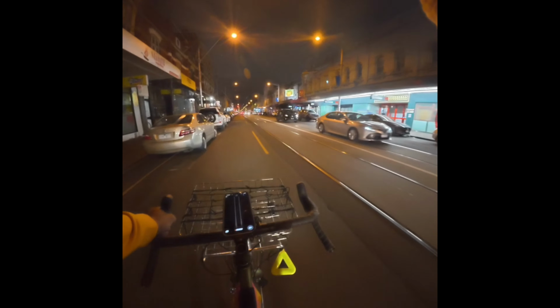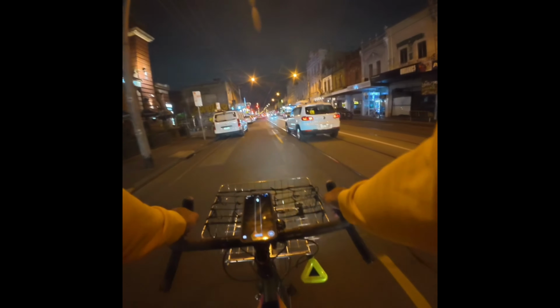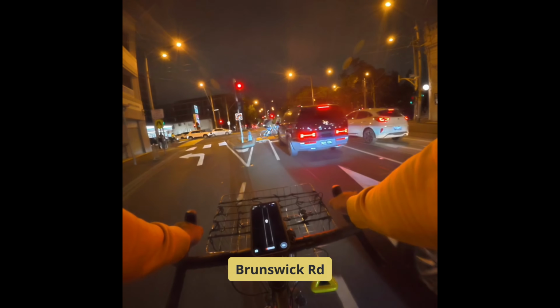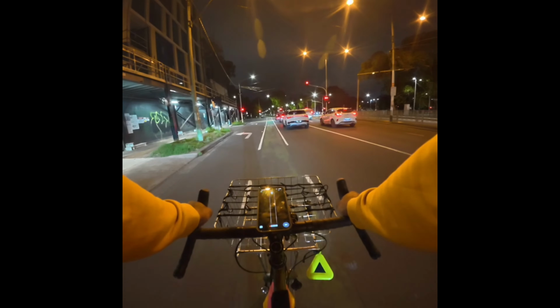I actually prefer it when there are cars parked on the left and a single lane of cars to the right, because the bike lane on the left is really narrow and filled with potholes. So we're just heading towards Royal Parade now.